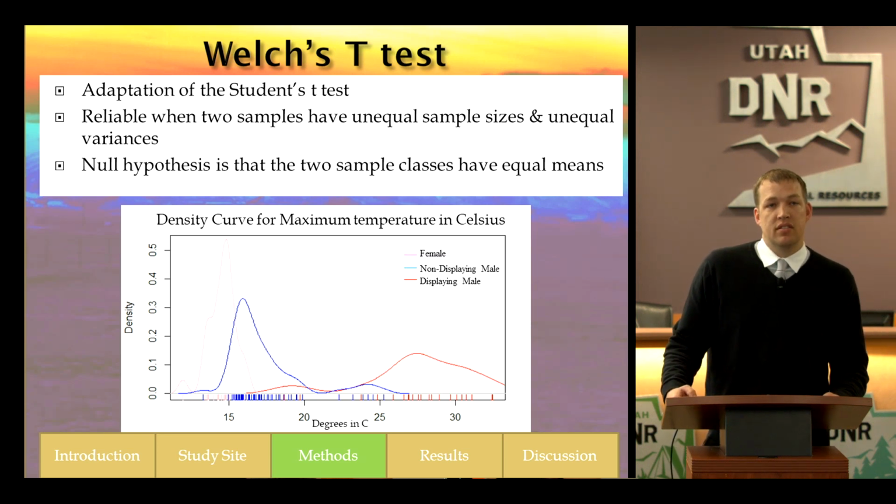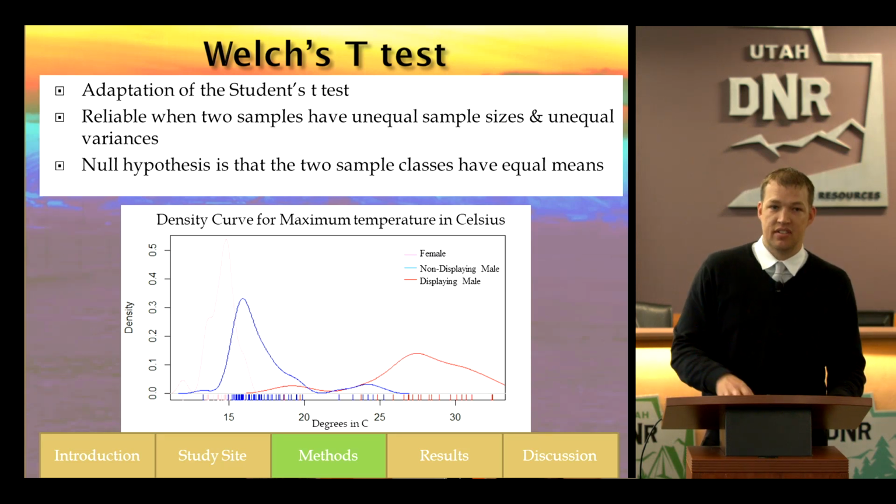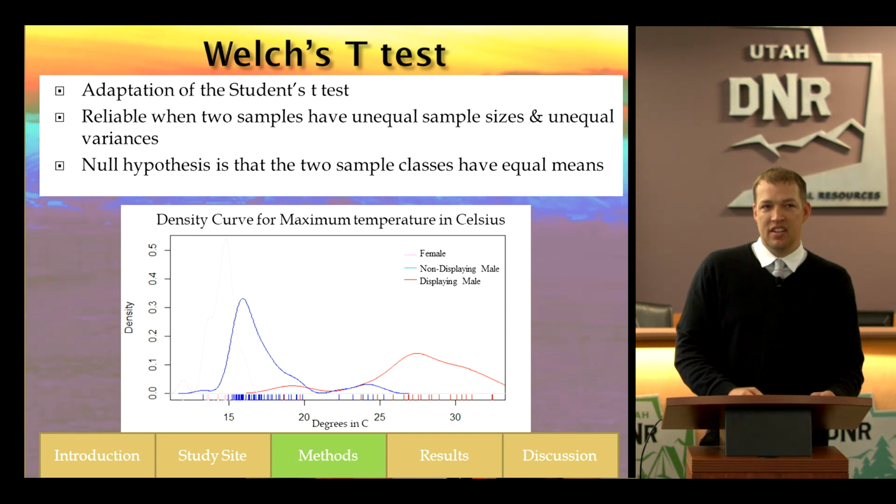Once we used the area and the length to classify male versus female, I needed to determine if there is statistical significance in their temperature values. I was going to use the student's t-test, which is one of the most traditional t-tests that you could use. However, I didn't have the same exact number of males and females showing up, so I had to use the Welch's t-test, which is an adaptation of the student's t-test. It's more reliable when you have 2 unequal sample sizes and unequal variances.